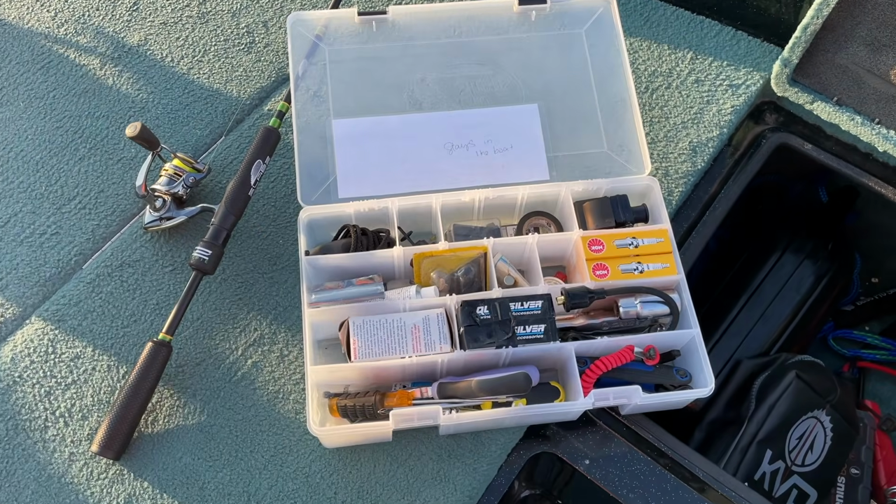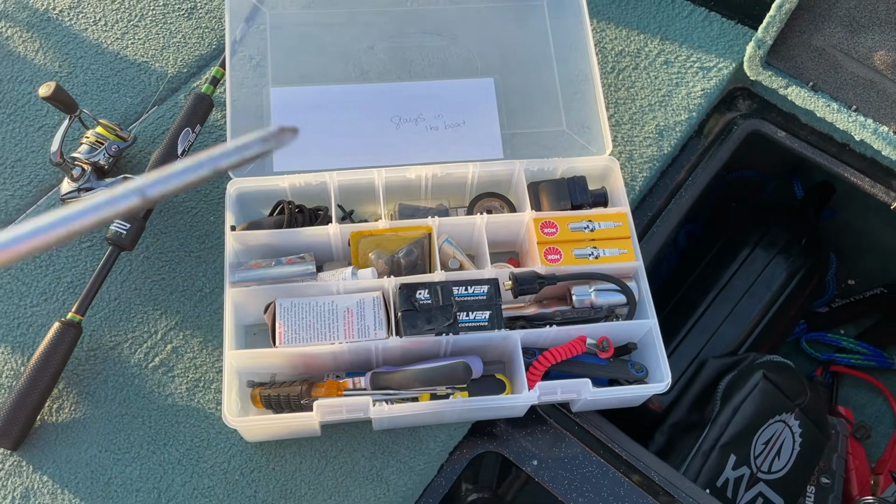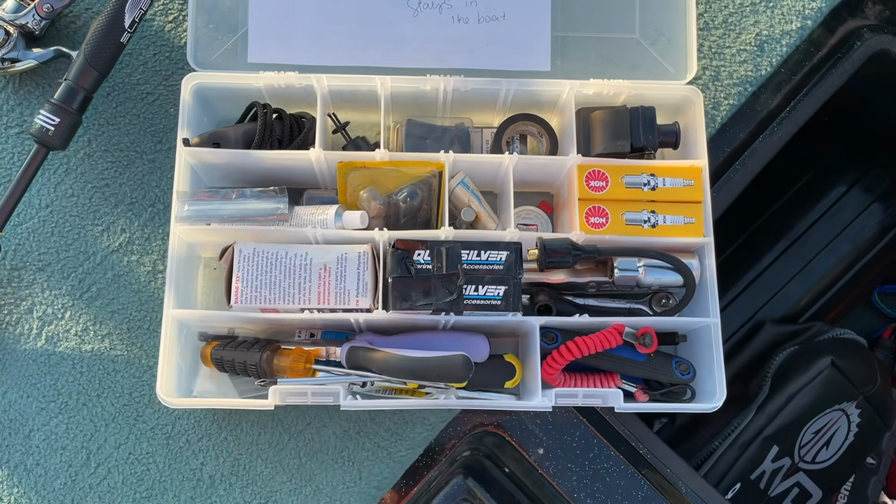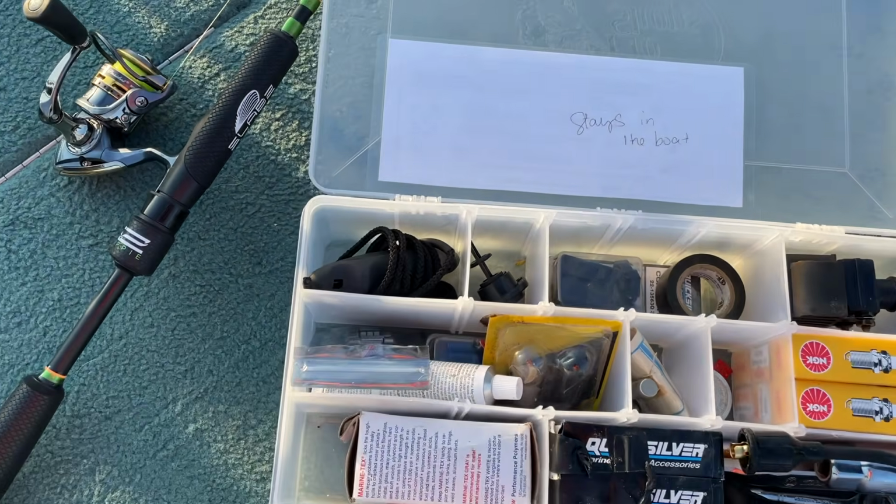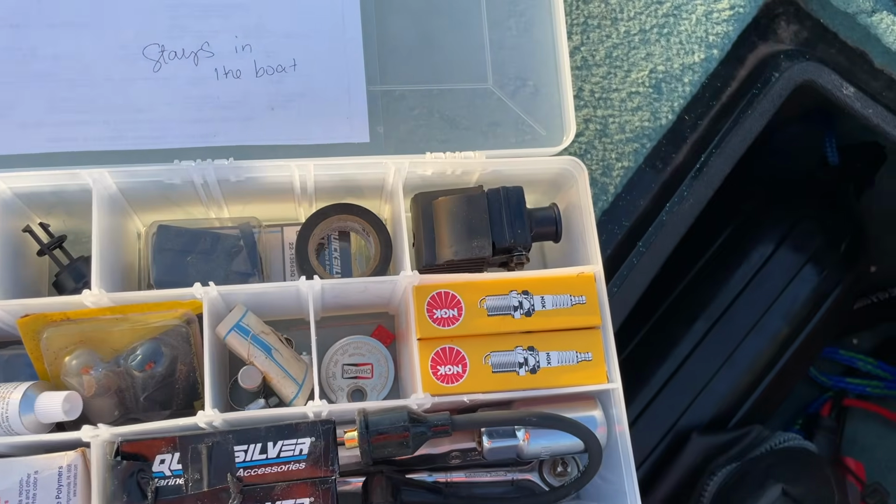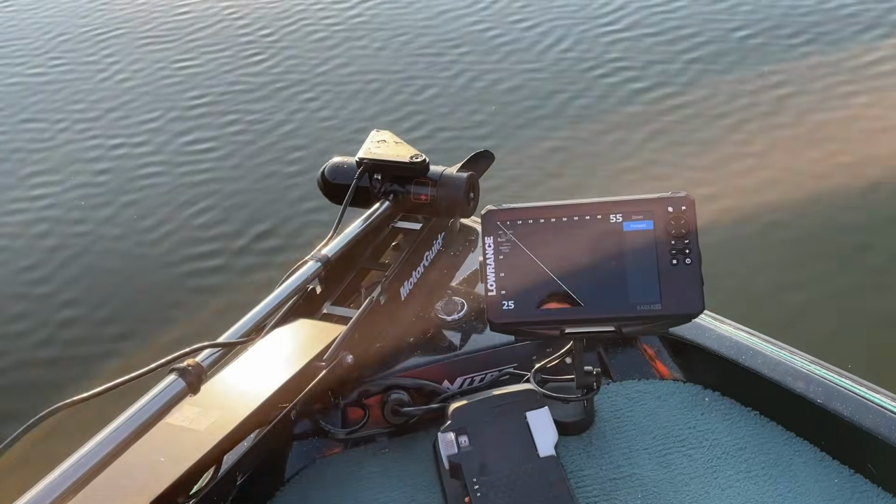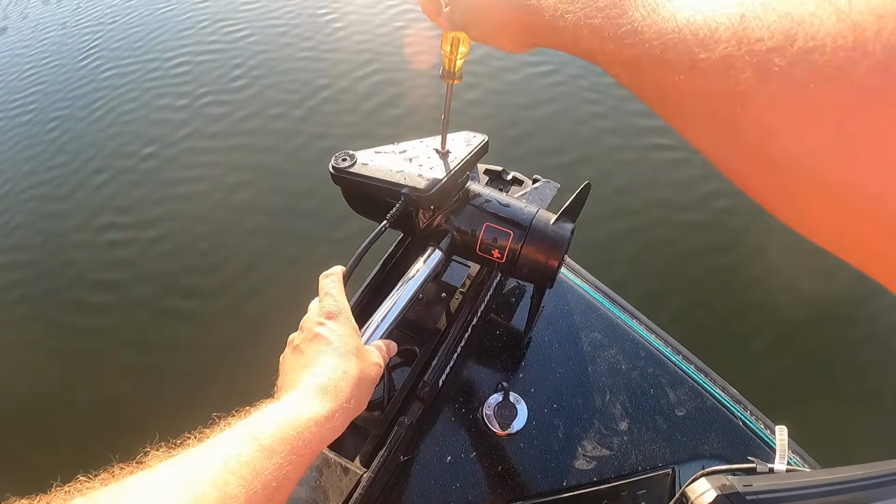Always keep a toolbox in your boat. Spark plugs for my 2-stroke, tools, got everything in there, from spark plugs to trolling motor pool, coil pack. We're gonna go change that transducer around right now.